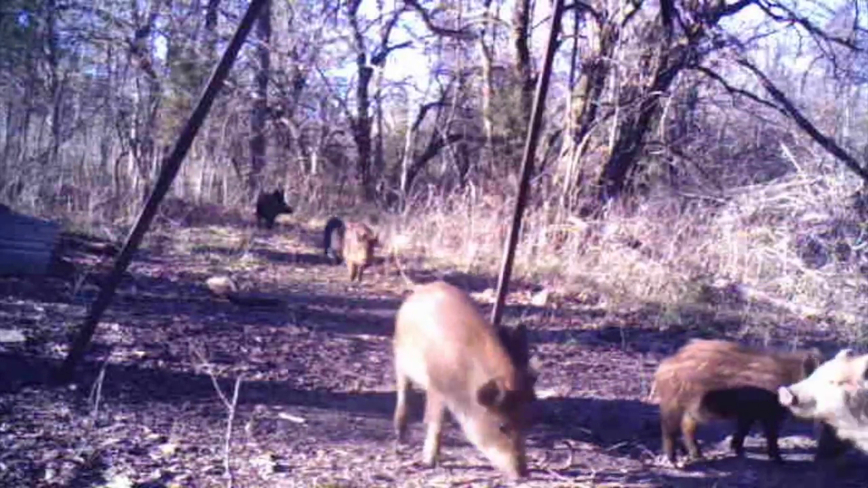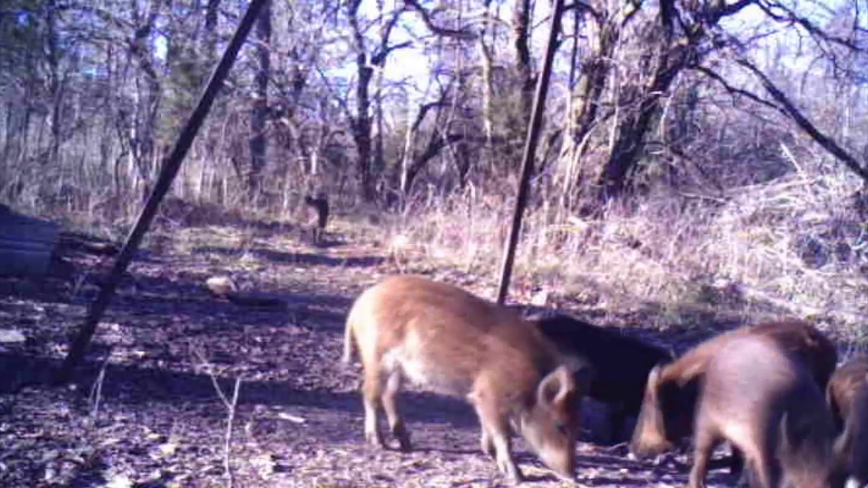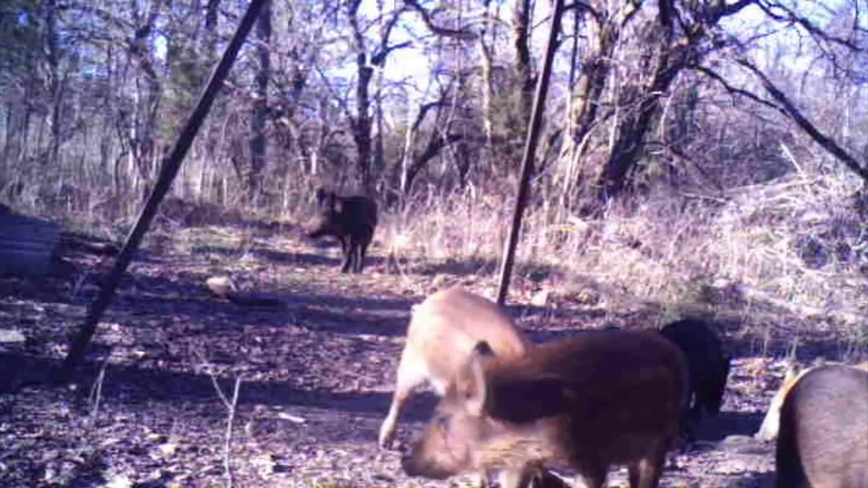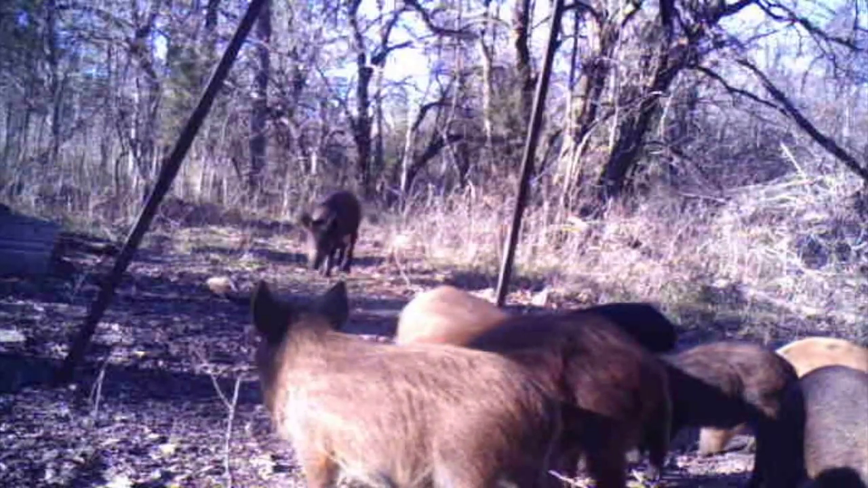Well, the bed and breakfast area feeder has been up and running now for a number of months, and I'm getting a daily stream now of hogs coming in from the property to the west.